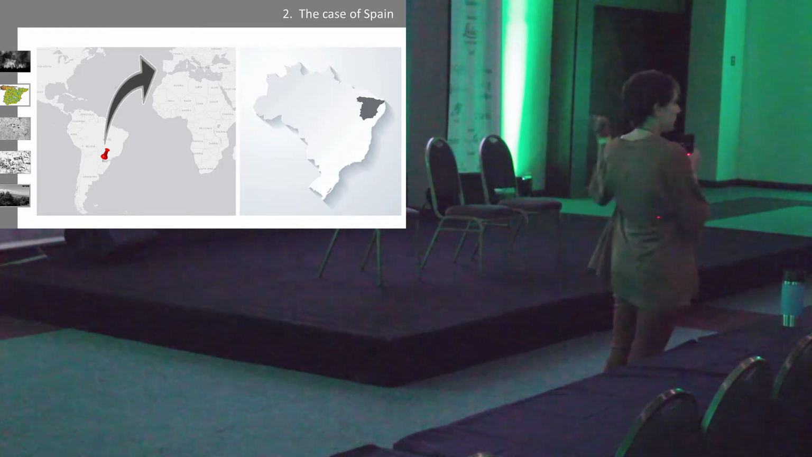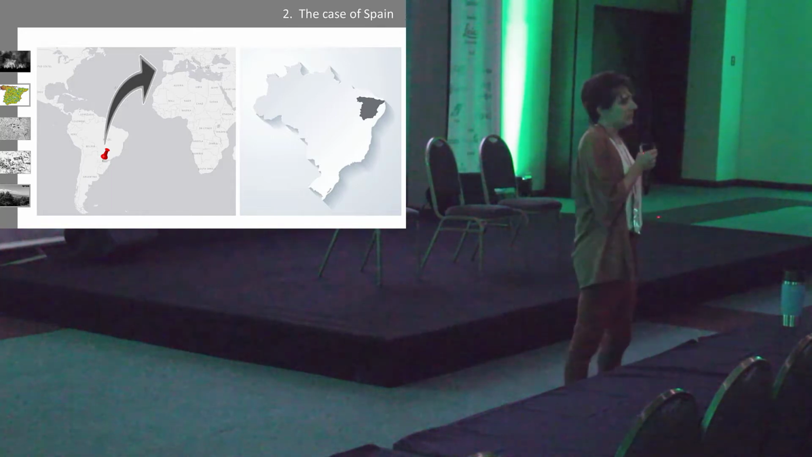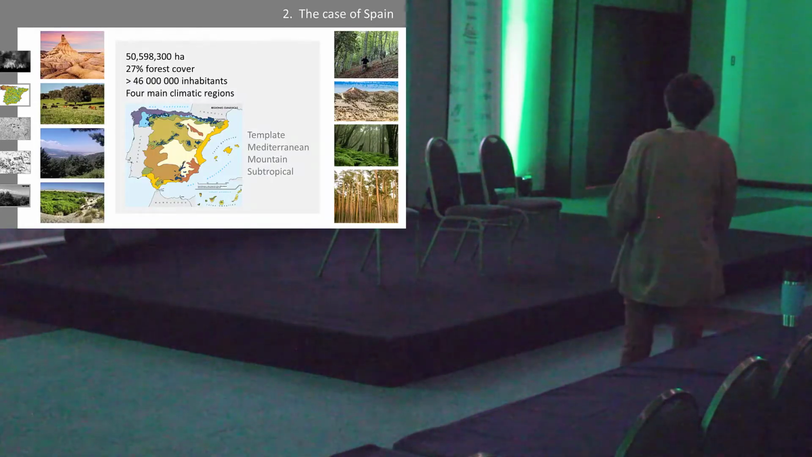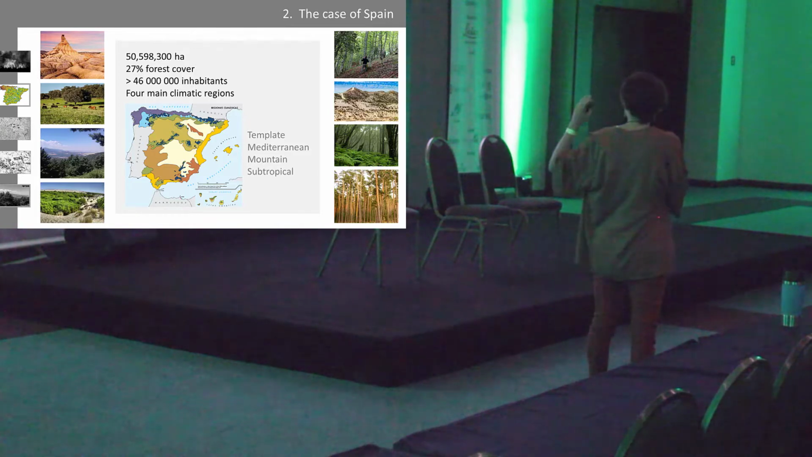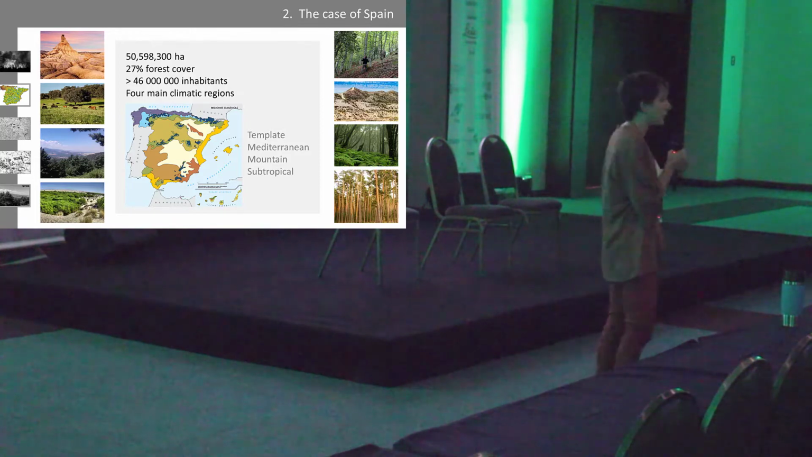So we are all across the Atlantic. Compared to Brazil, we are a teeny tiny country, but we are the second largest country in Europe. And this is how Spain looks. We have 50 million hectares, 27% is forest cover.